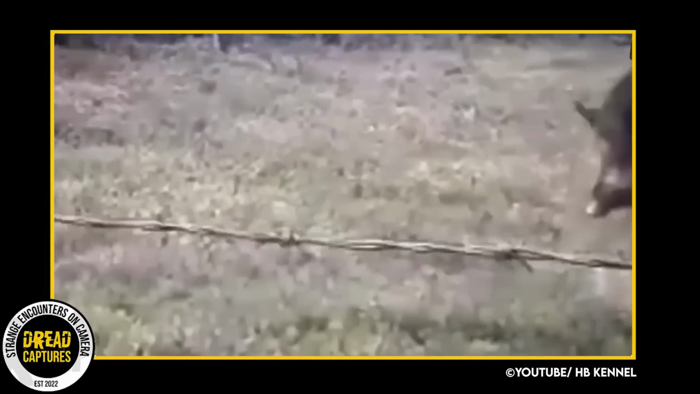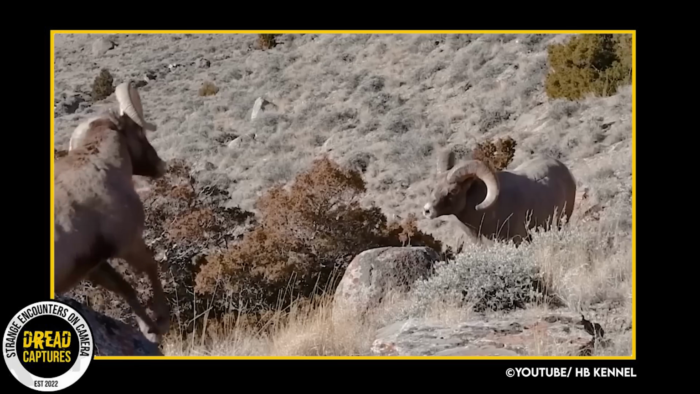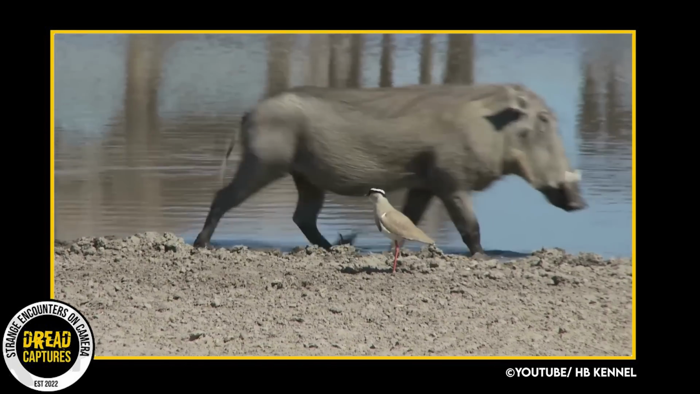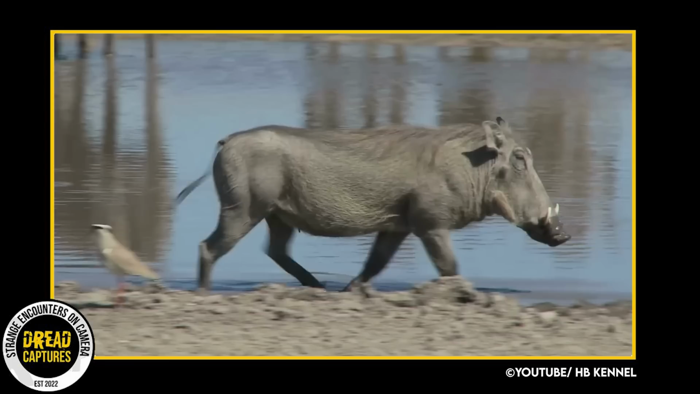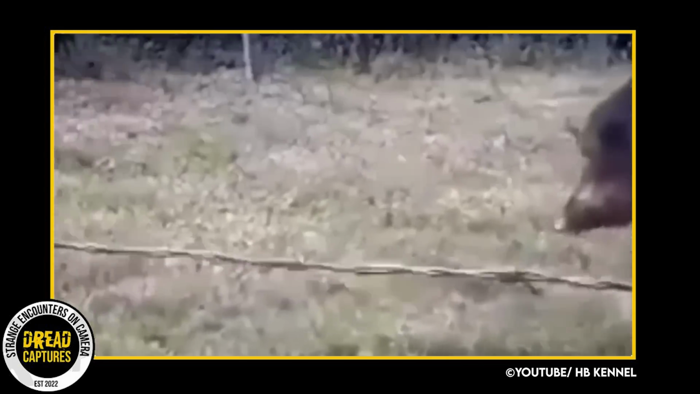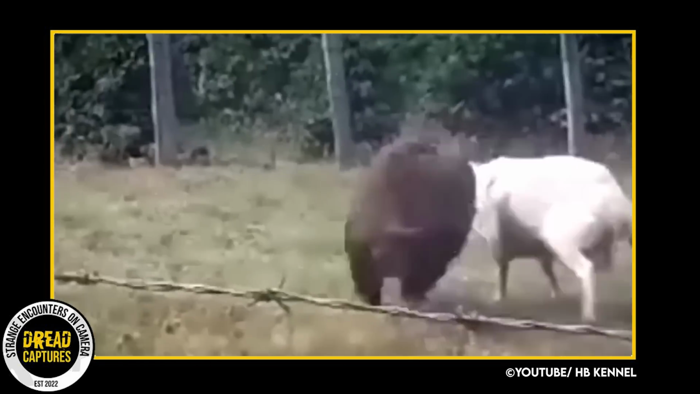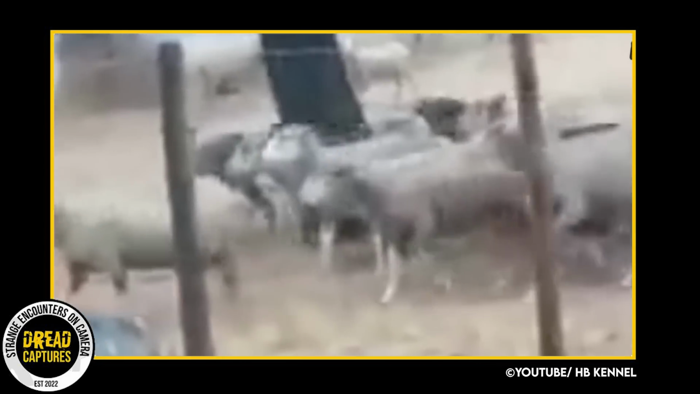This is a really cool video here. Rams are known for being very stubborn, and well, so are boars. Here's a preview of the two of them squaring off. As we can see here, a boar has broken into a sheep's pen. It's unclear why, but the farmer suspected he wanted to eat one of the smaller sheep.